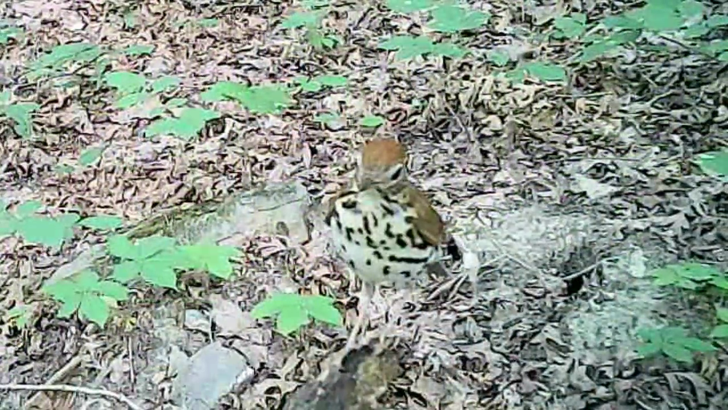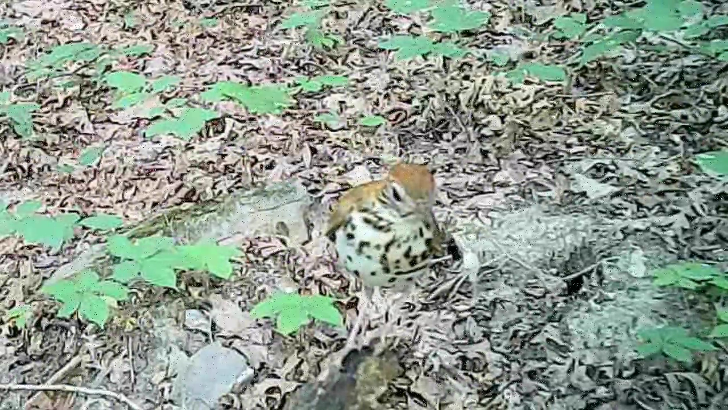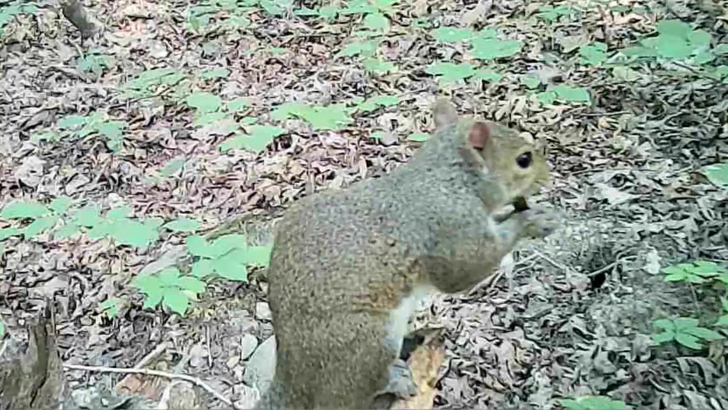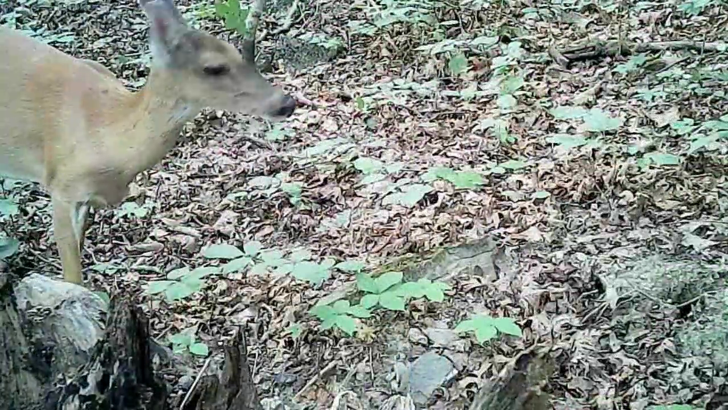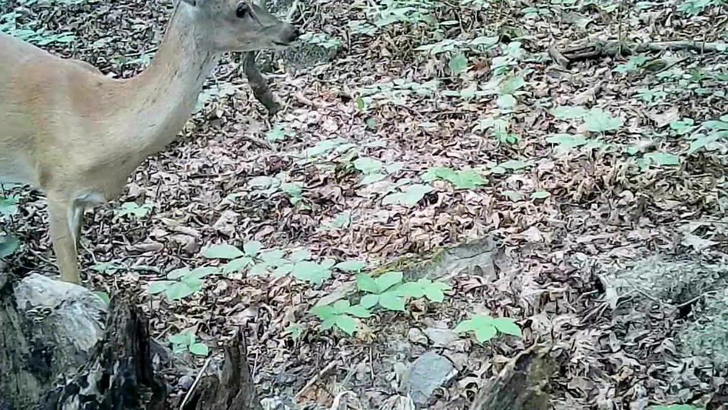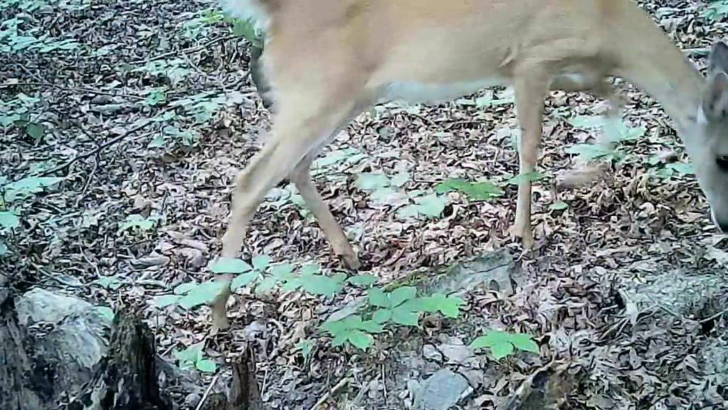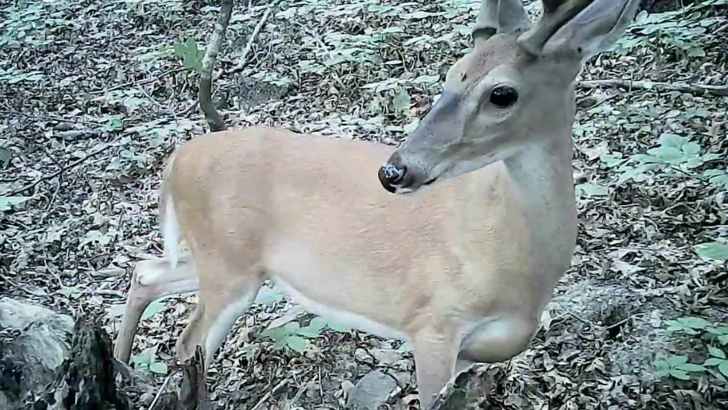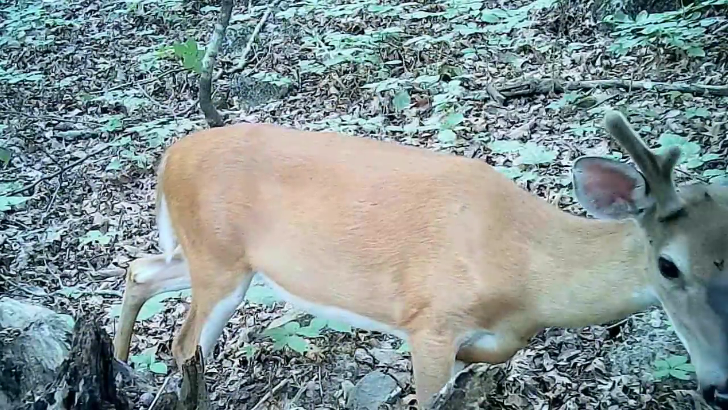And down at the stump, there's old Woody. I hope these little wood thrushes do good. Pretty birds. And Mr. Squirrel, he's always got him a nut up here on this stump from somewhere. And in the background, there's a little old young doe. Taking her time. And a little young buck stopped right in front of the stump. Ain't he beautiful?